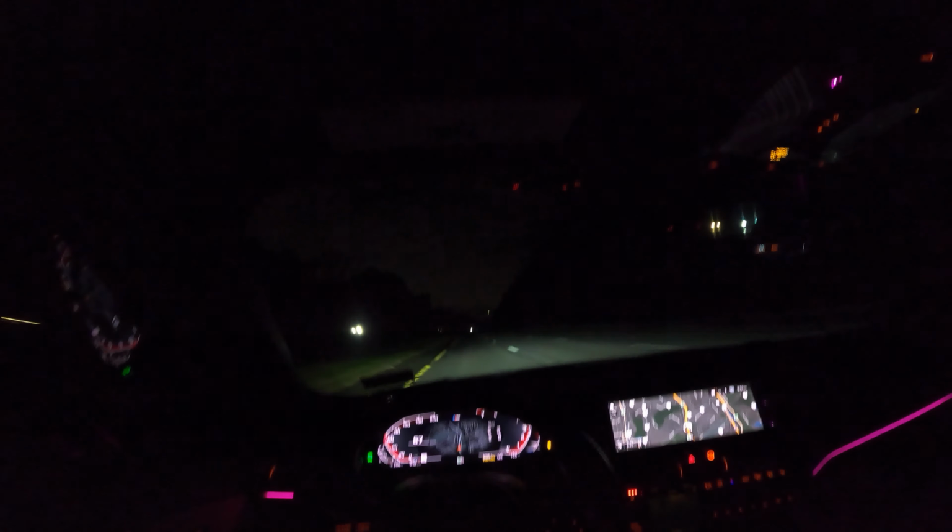Close this sunroof. Yeah, it's a curvy road. We're not getting a bunch of good pulls here. We're in Mexico, by the way, in case anyone's wondering. On a nice trip.